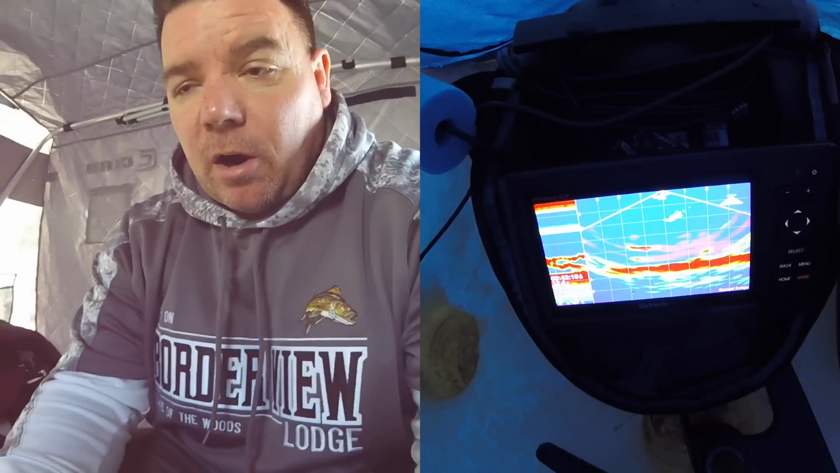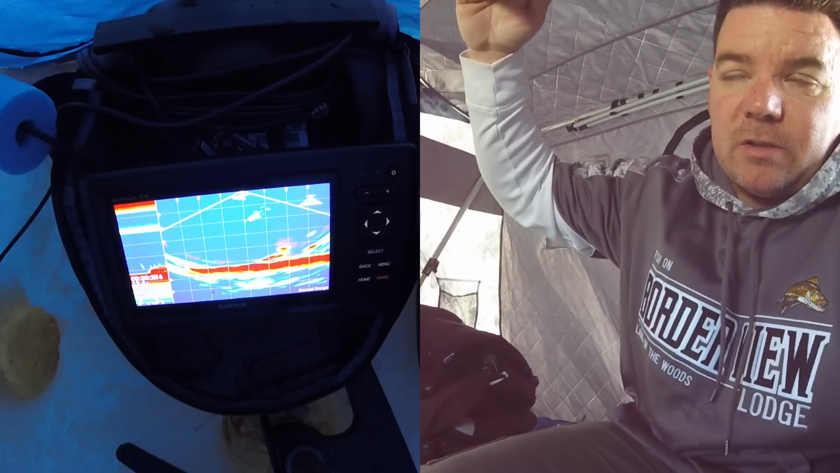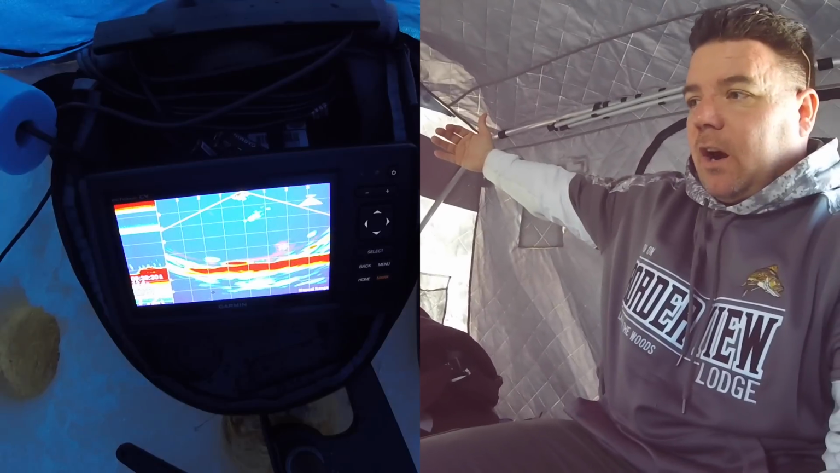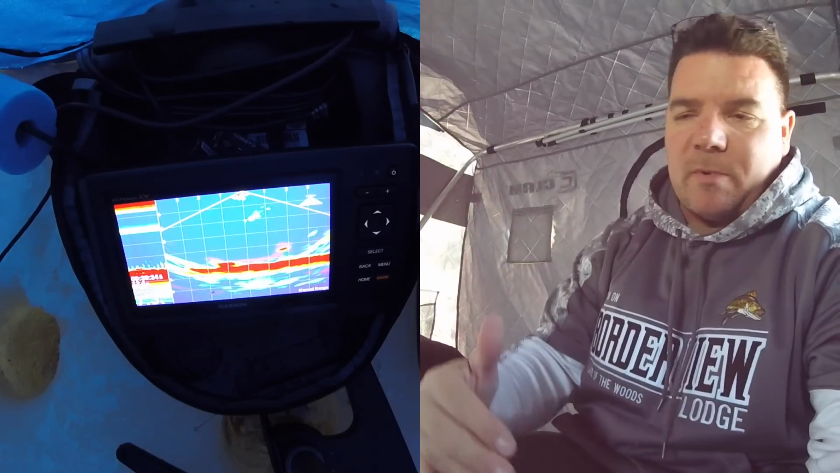But with the Garmin Panoptix, you'll see your lure go down, and you will see that fish come in from the left or to the right. It'll come up from underneath, or come straight down at you if it's off to the side, and then it'll show it just swimming right into your lure.